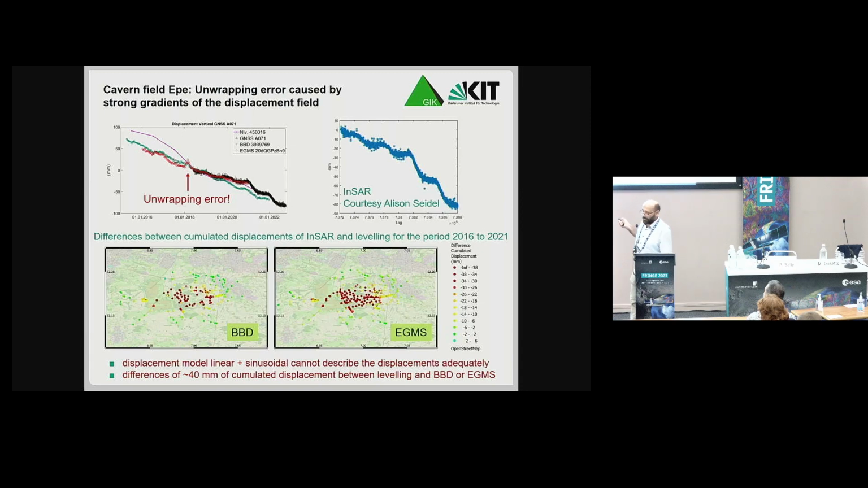If we compare cumulated displacements between the InSAR measurements and leveling, we see that both BBD and EGMS show a big discrepancy of about 40 millimeters. And I assume that this is caused by the fact that the linear plus sinusoidal model cannot capture this type of displacement.